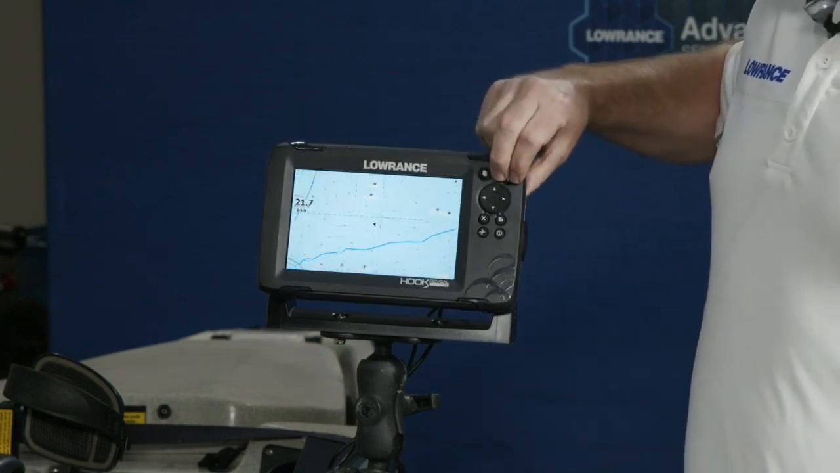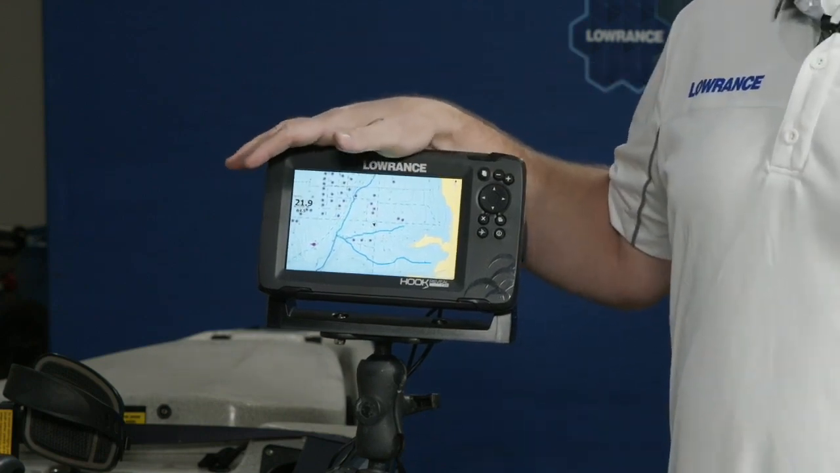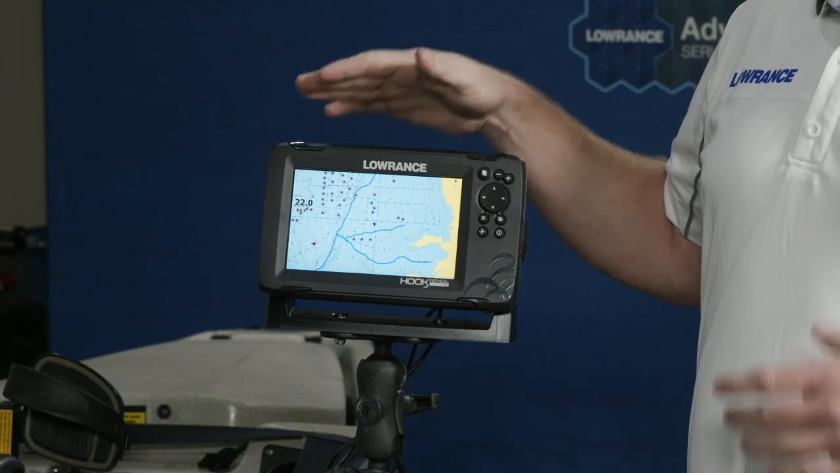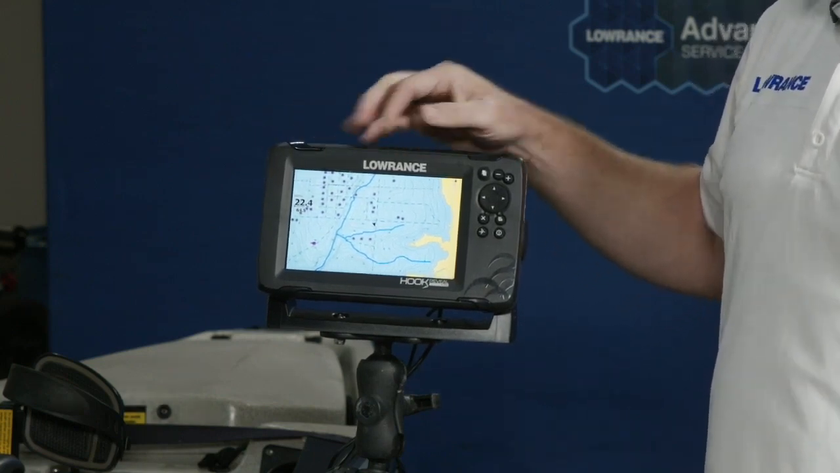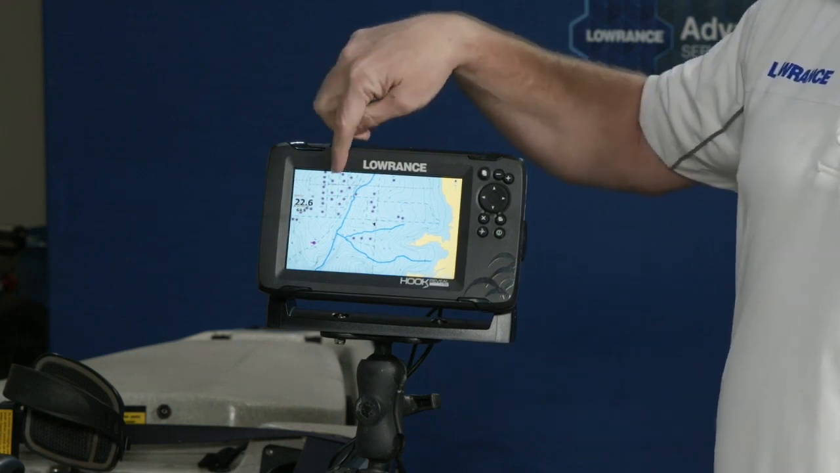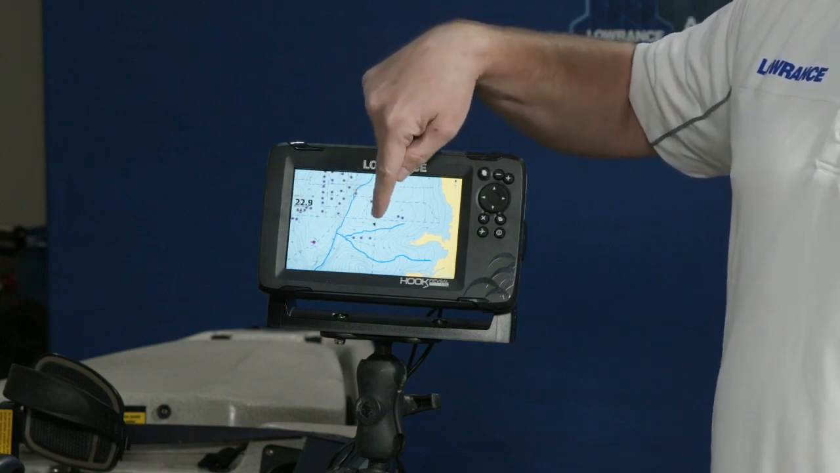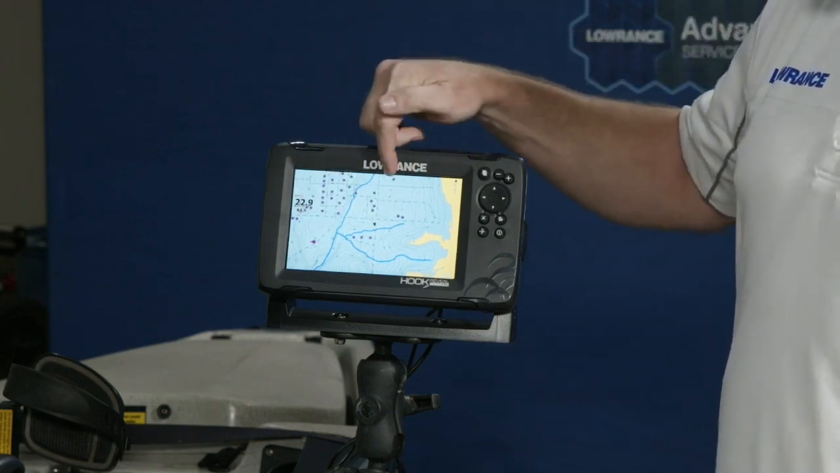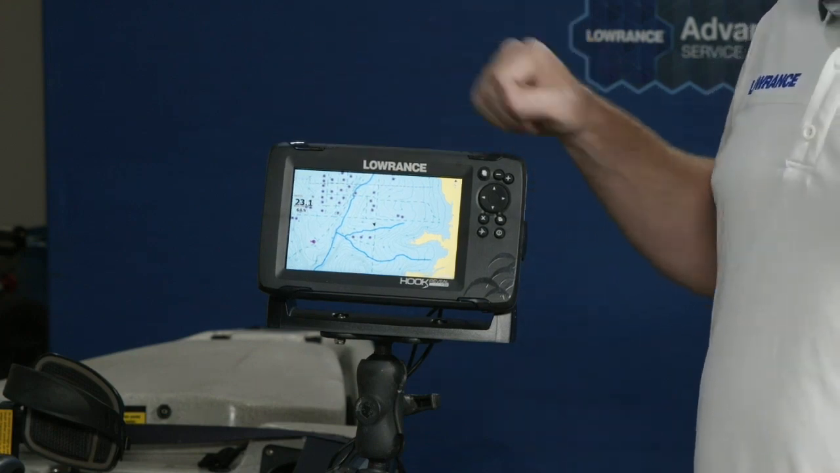One of the common things that people always say is, "I'm buying an entry-level unit, then I have to go out and buy a couple $100 map chip." With this product, for most lakes, there's nothing else to buy. You turn it on and you go fish. So here we've got Grand Lake in Oklahoma. This is Bernice. You can see all the submerged house foundations, the roadbed that comes through, and the river channels. Really good bathymetric contours, really great detail. All of that built right in.